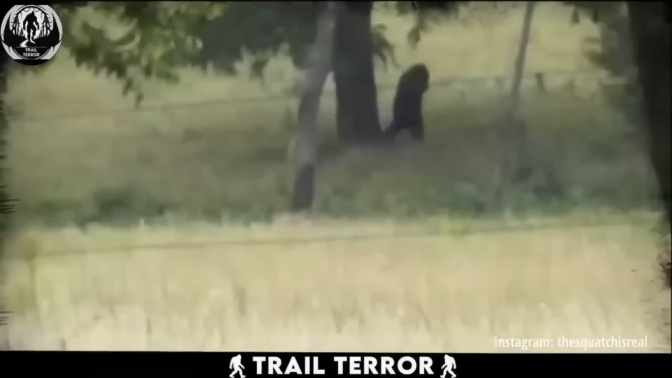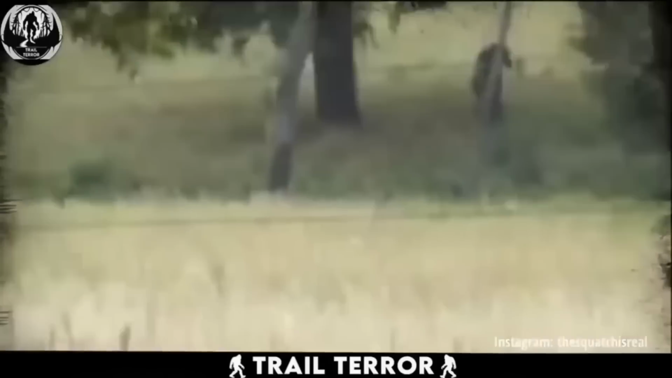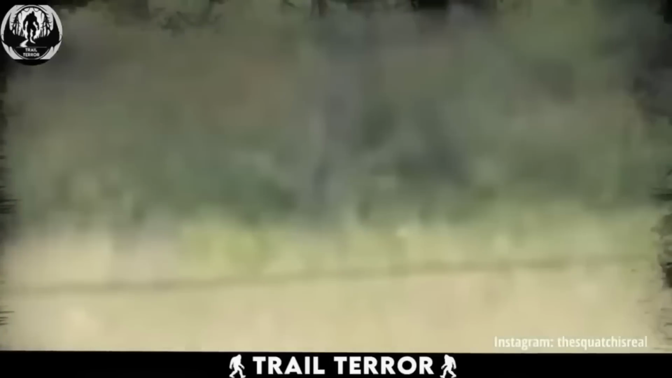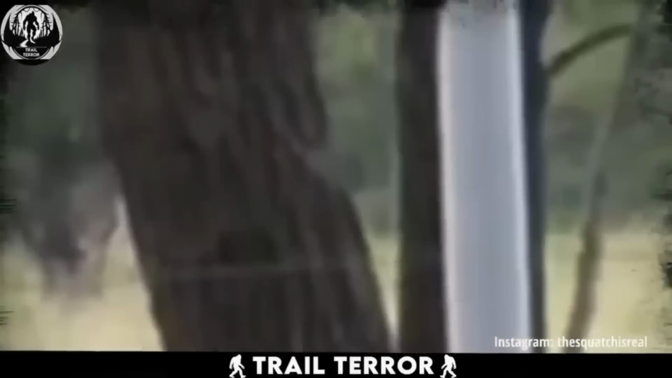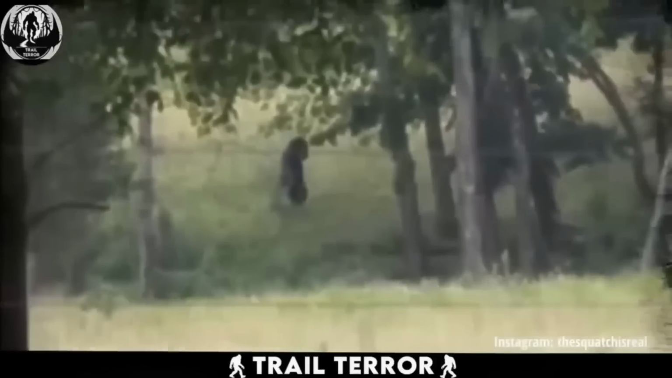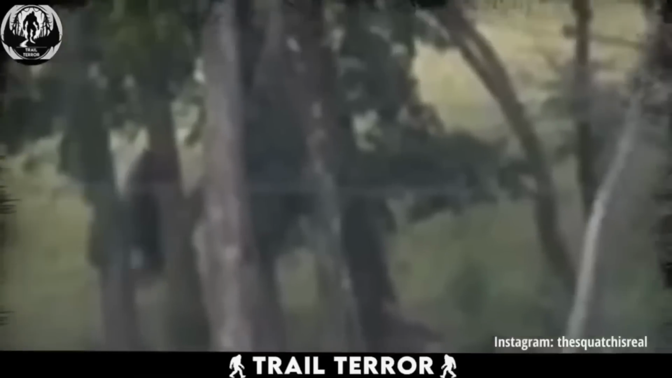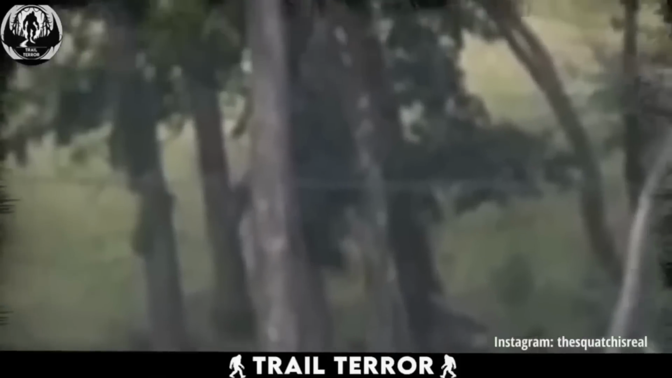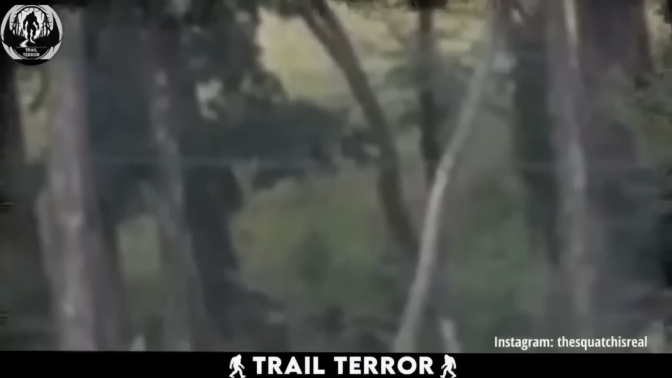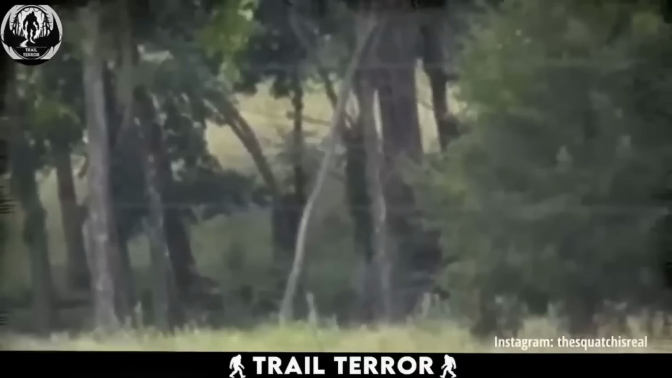While some viewers are quick to dub it the legendary Bigfoot, I remain somewhat skeptical. To me, this being appears more like a human wearing a Bigfoot costume. The creature's height seems notably smaller than typical Bigfoot sightings, and the bagginess of the costume is evident in the video, giving it away. However, I must admit, if there's even a tiny chance that this could be genuine, maybe it's an old and worn out Bigfoot, then it's certainly a fascinating discovery worth considering.